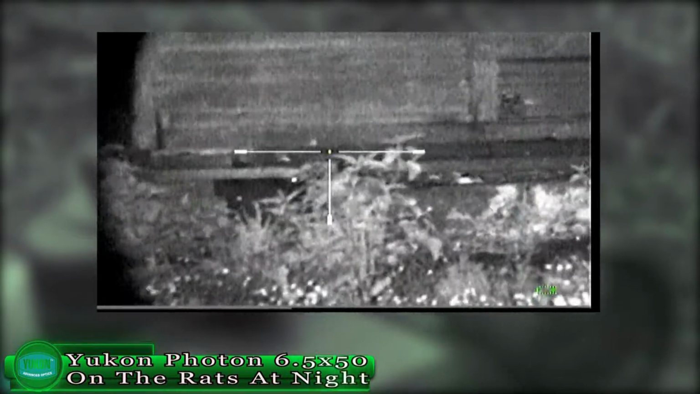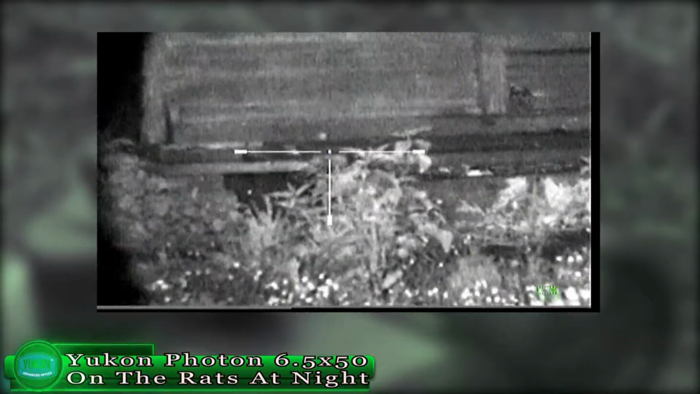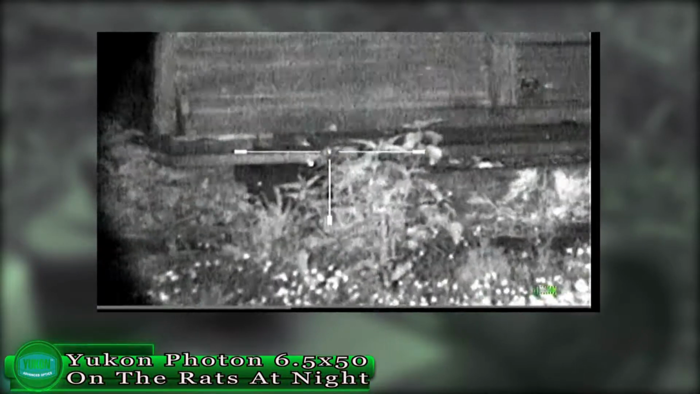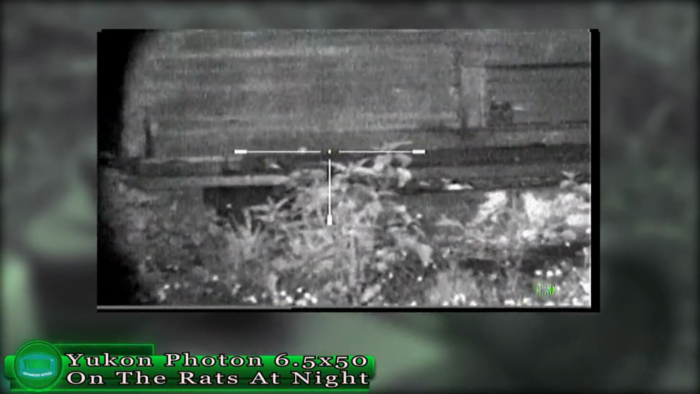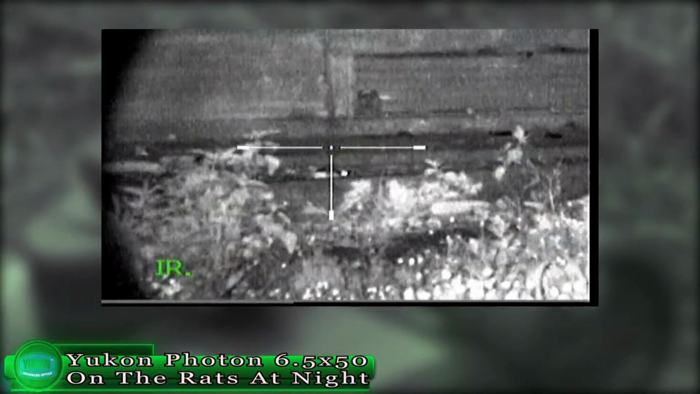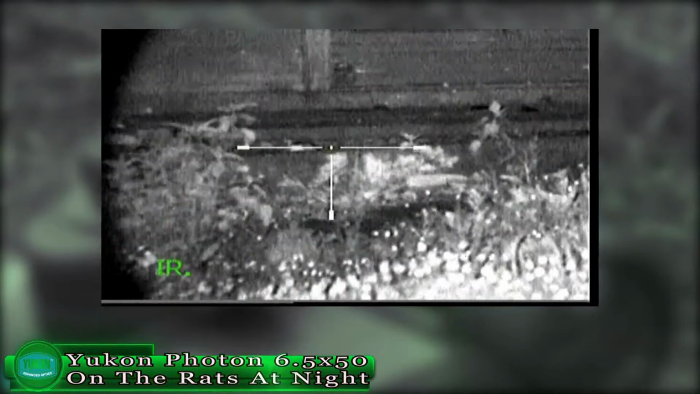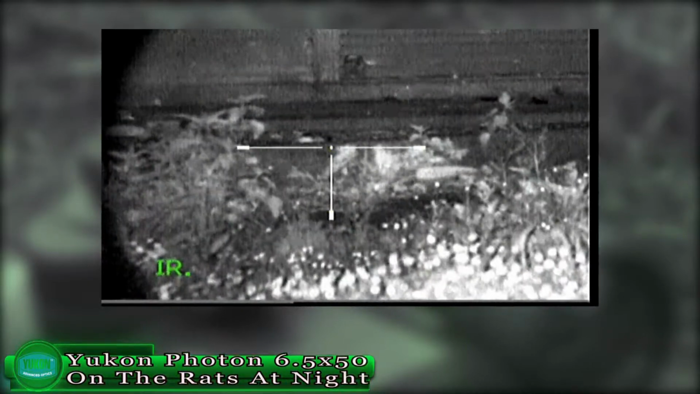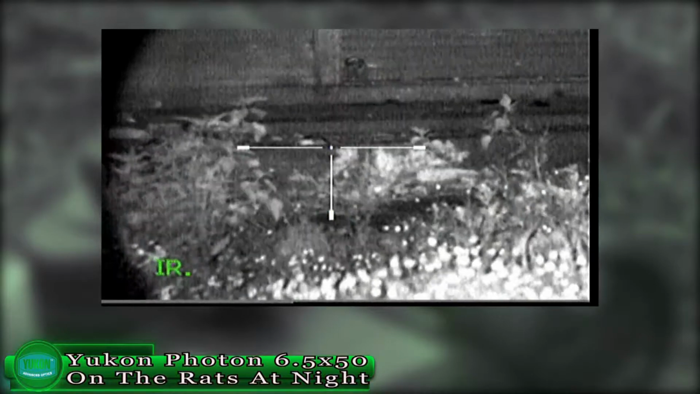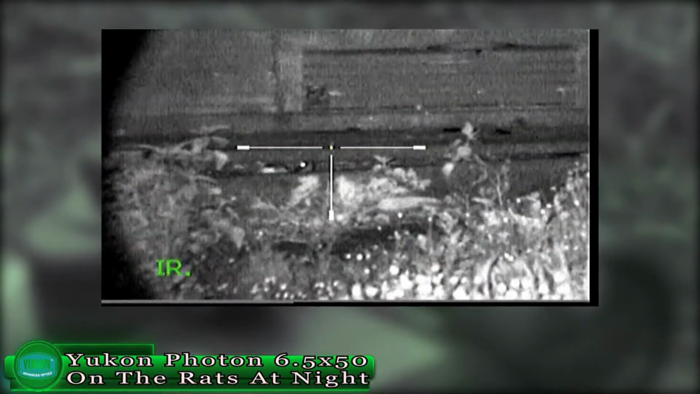I could have taken these rats under the decking, but it's a nightmare retrieving them, and they will stink up the place. One night in particular I did count 7 rats under the decking, but again none ventured out. A very disappointing 2 nights.